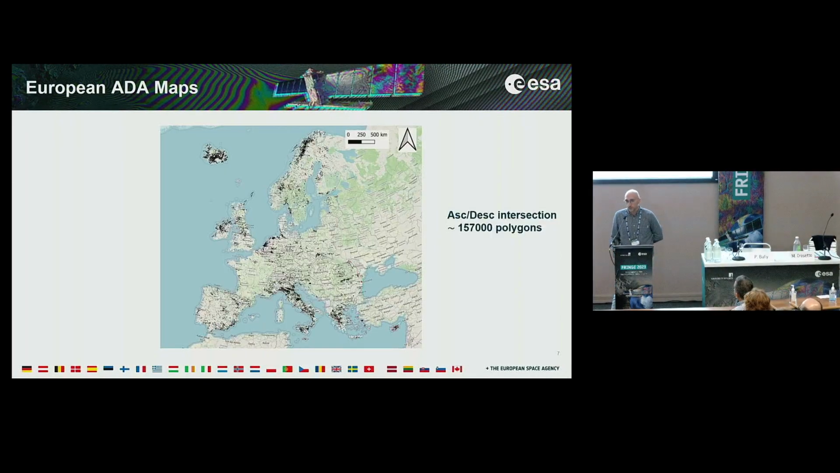We computed also the intersection between these two maps. The intersection between ascending and descending polygons, of course, depends on geometry factors, acquisition geometry, and topography.